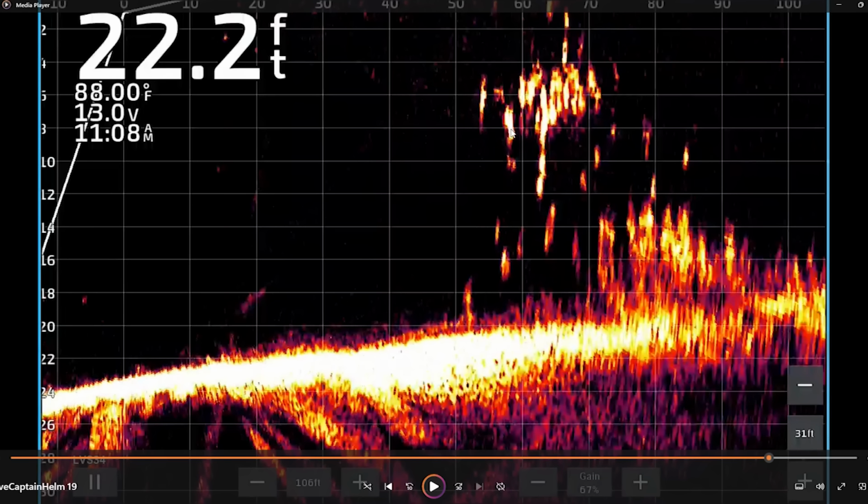Carp are going to be fuzzy. Okay? Drum. Carp look like, I need to find some carp clips. Carp look fuzzy, fuzzy, fuzzy, like your antenna's not working.